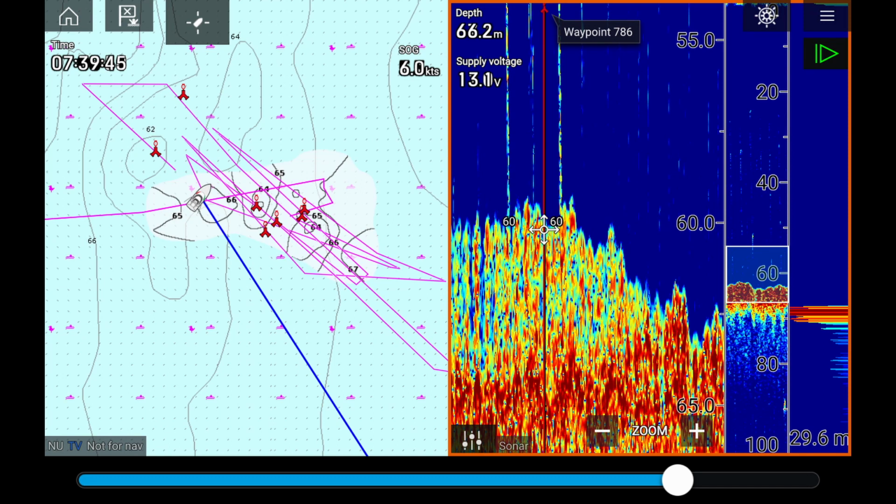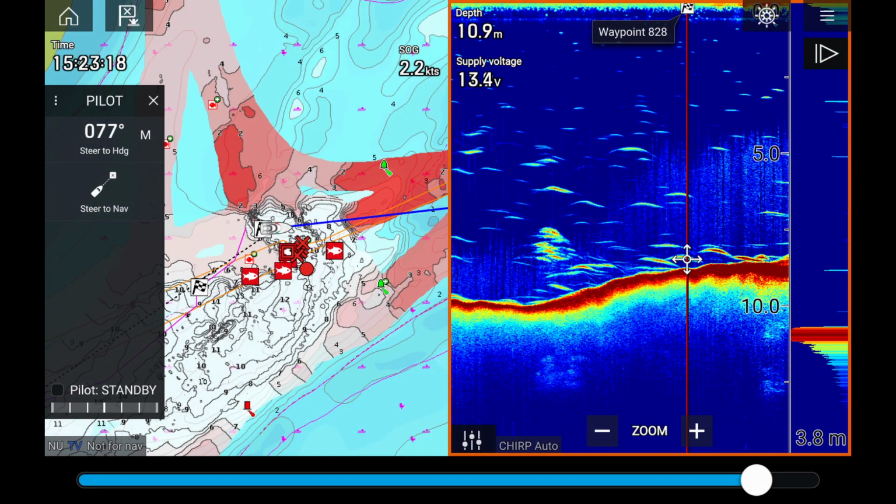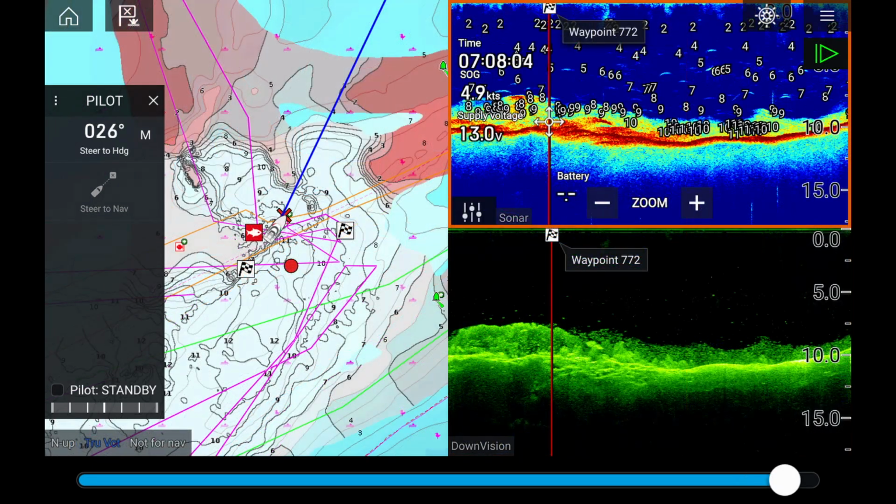So it's probably down to whatever you've got on your connections. Like I've got the 2 transducers, I've got the Navionics bus running, the engine data's coming in, there's GPS data across the bus, there's all sorts of things going through it. So something there is just interfering with it.